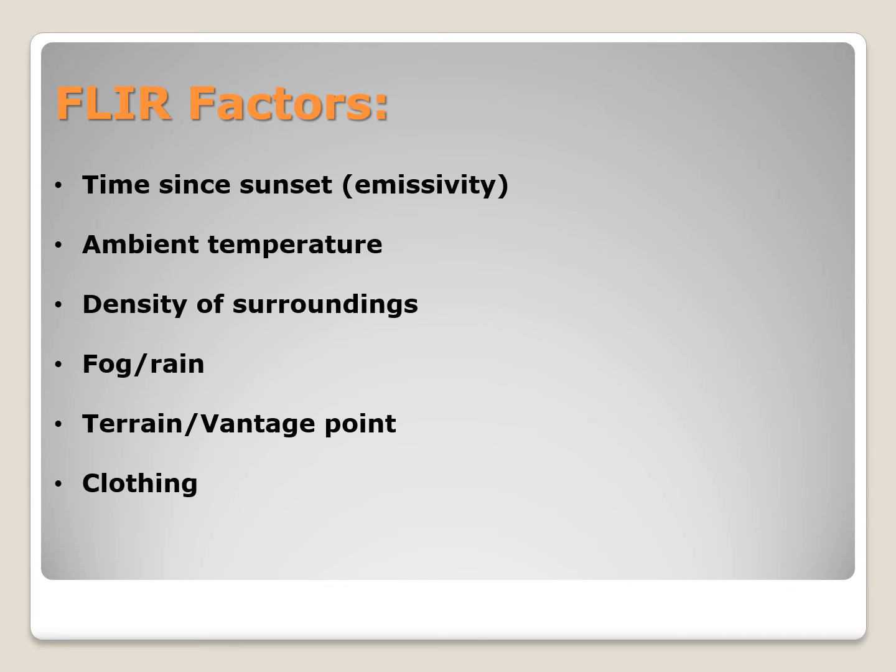Likewise, ambient temperature. If it's during the day and it's 90 degrees out, the delta from 90 to 98.6 is not great. Therefore, the missing man may be less distinct and harder to pick out.